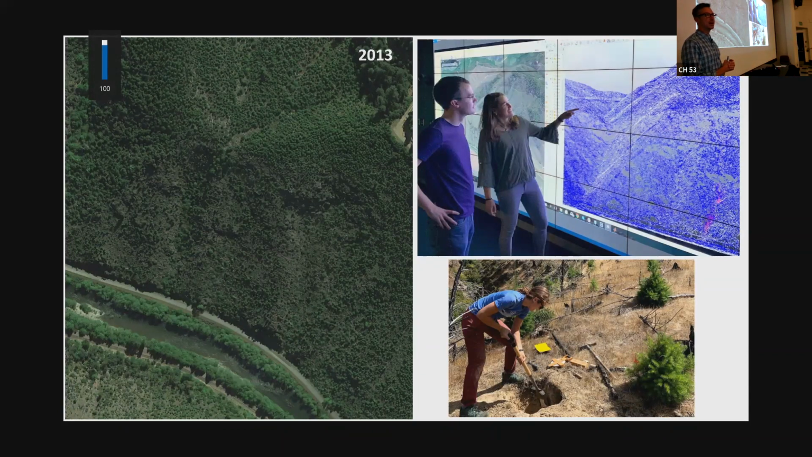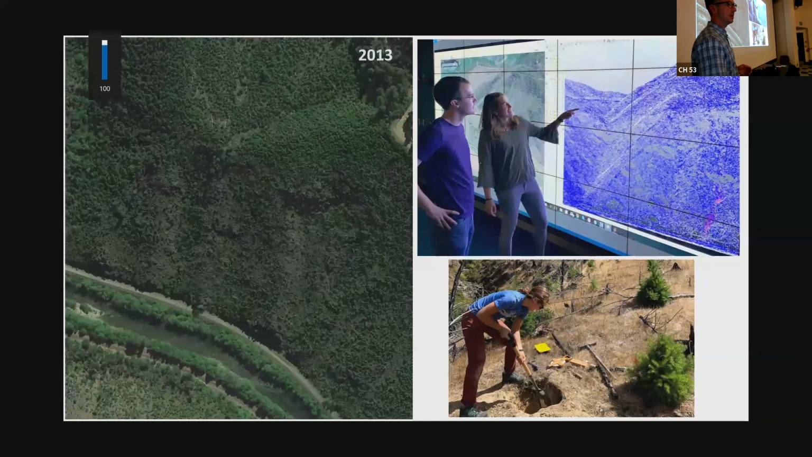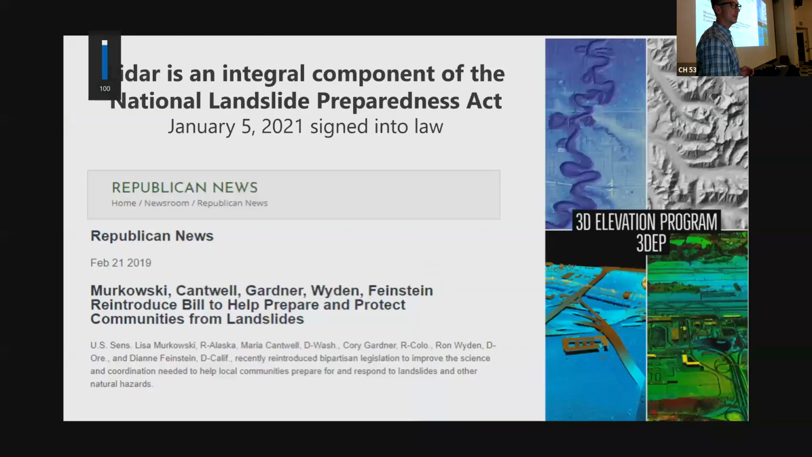It's a great tool for documenting what it looked like before, for trying to predict where these are likely to happen and where they're likely to go. These are two of my PhD students, Will Struble and Brooke Hunter, looking at our visualization lab at U of O with LIDAR data in glorious 3D. And here's Brooke out in the field in some of these post-fire areas. These are nice before and after maps of a similar debris flow after a fire in Southern Oregon, which is very similar to these ones in the gorge.